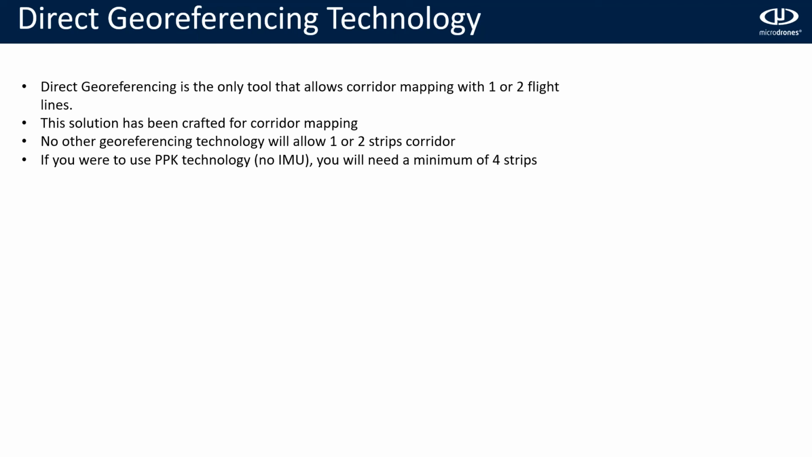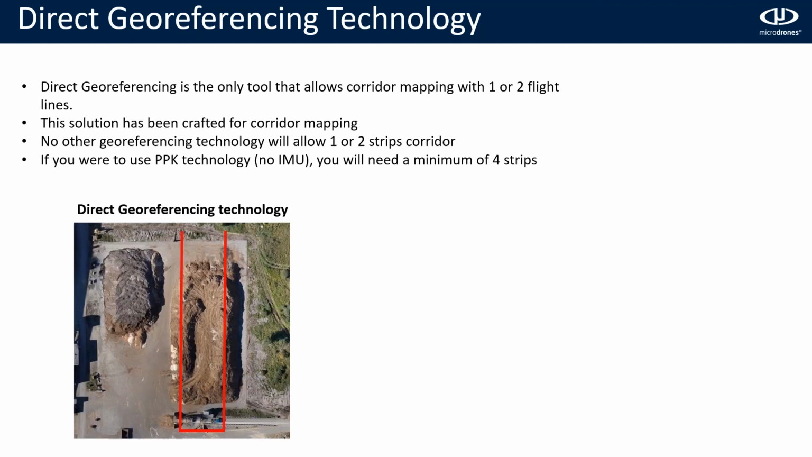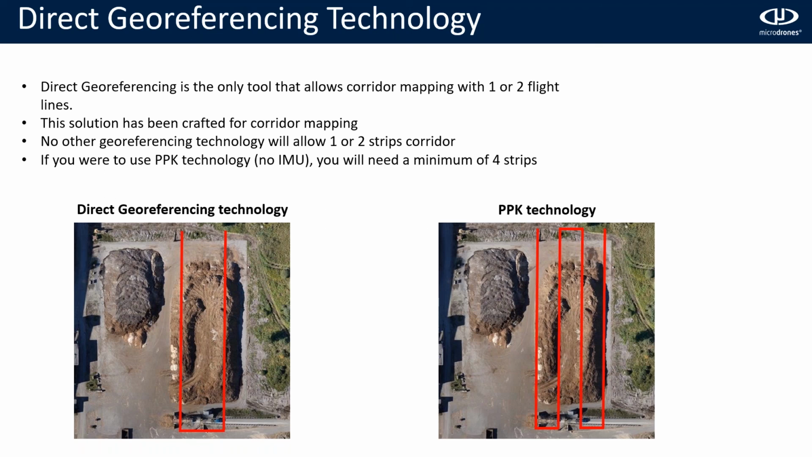And just to compare, if you are using a project with PPK technology that is very common in drone photogrammetry, this means that you will have a GNSS receiver, but you don't have an IMU for the georeferencing. This means that when you are doing a corridor, you will not be able to do a 2 strips corridor. You will need to do at least a 4 strips corridor, which requires a longer flight time and longer processing time.